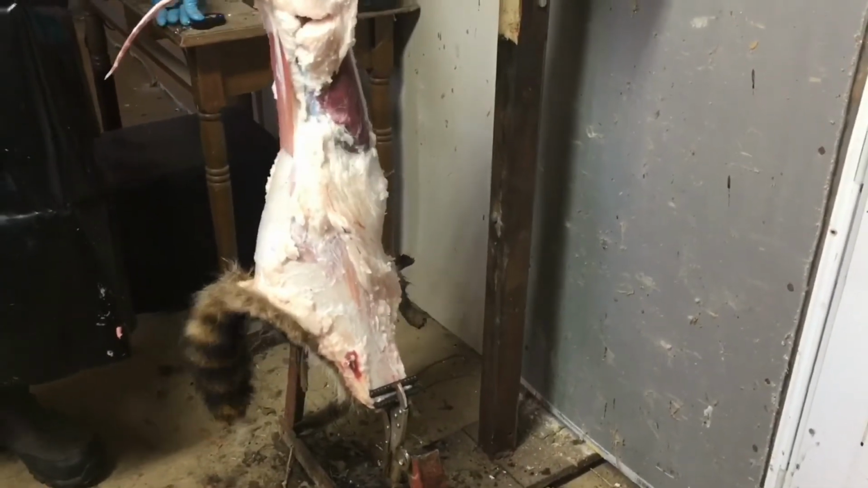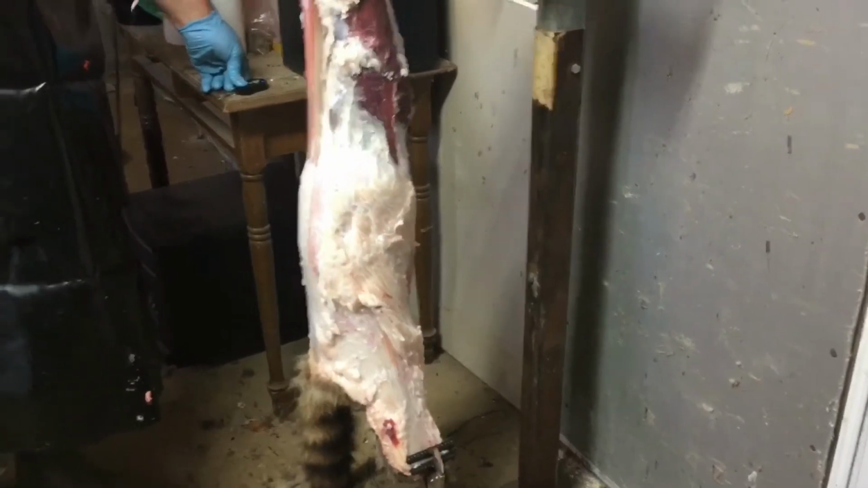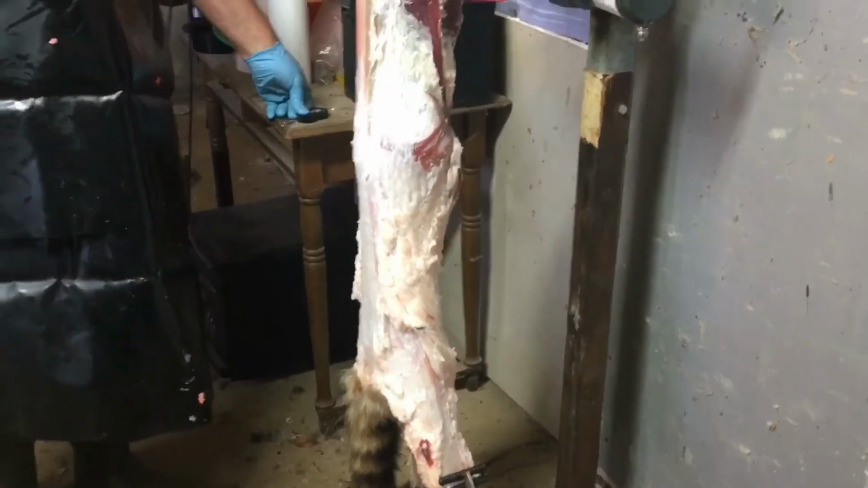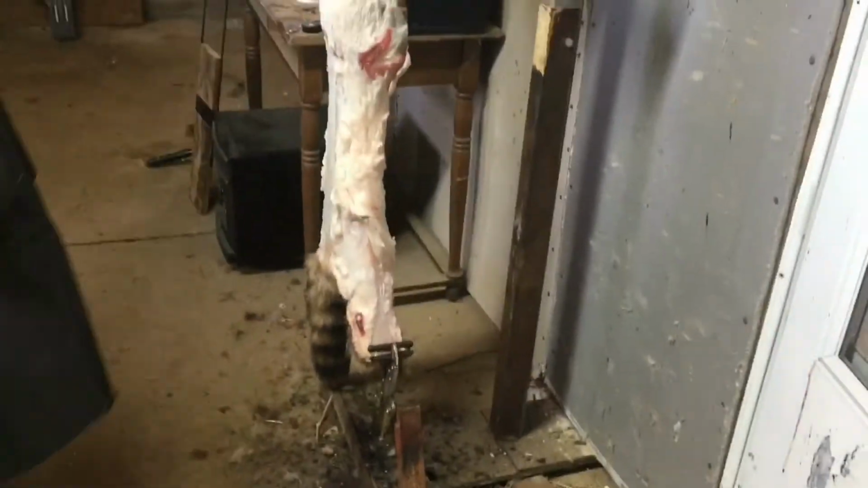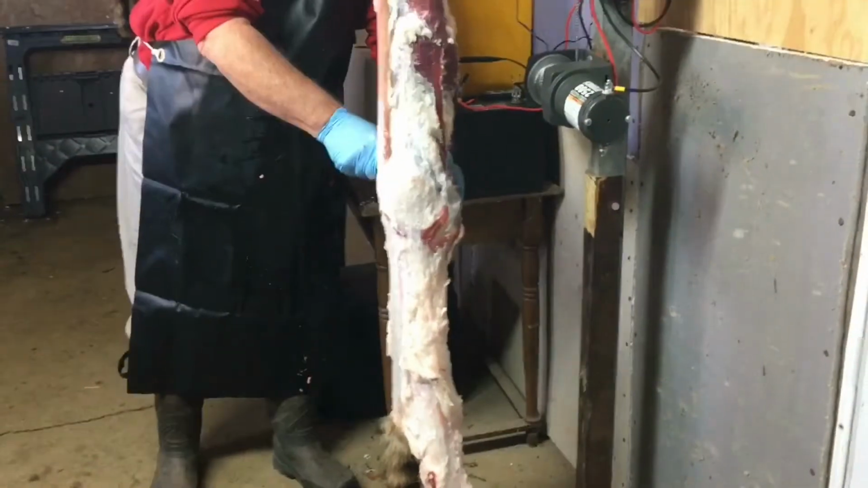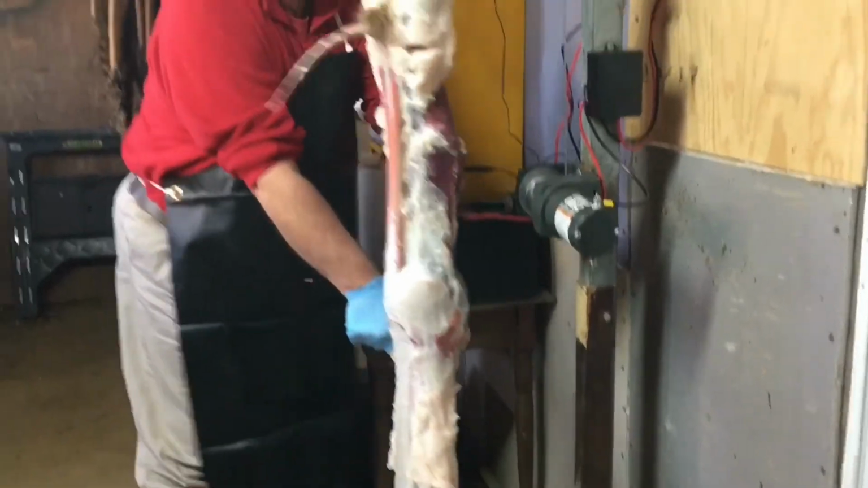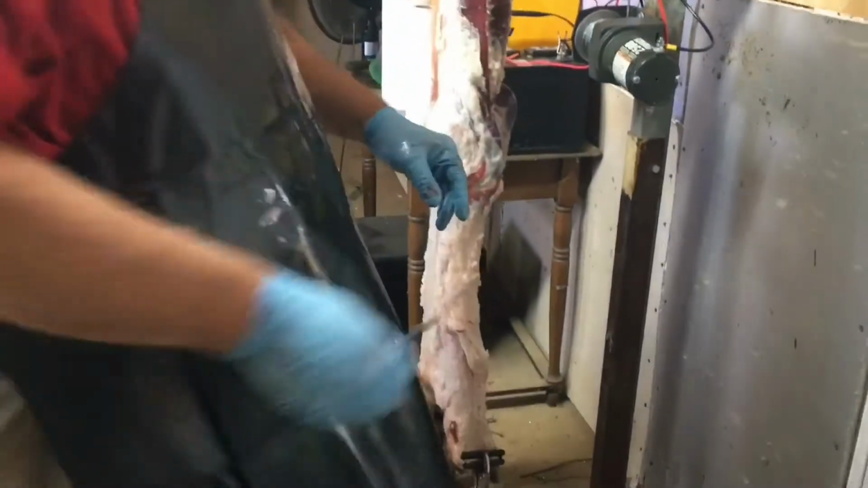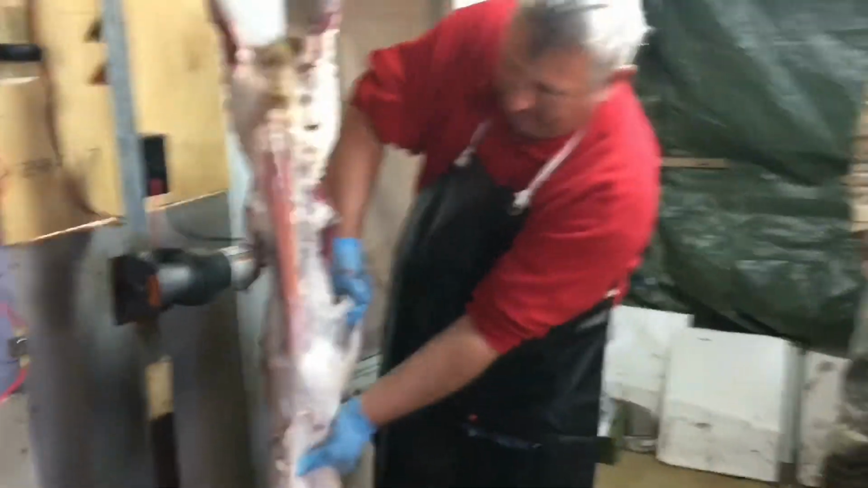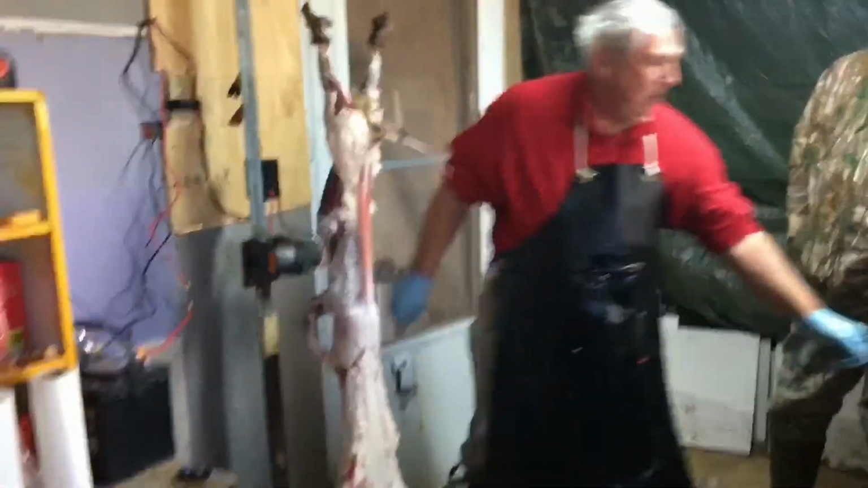Shoot. No, too late now. That's the only way to do that. I normally wring my legs, front legs. So right there it'd already be pulled out. Oh, I usually wring them before I... We got you talking, didn't we? Yeah, I got talking and didn't pay attention when I was doing it. But I can do it like that. Roll them up like that and then cut them.